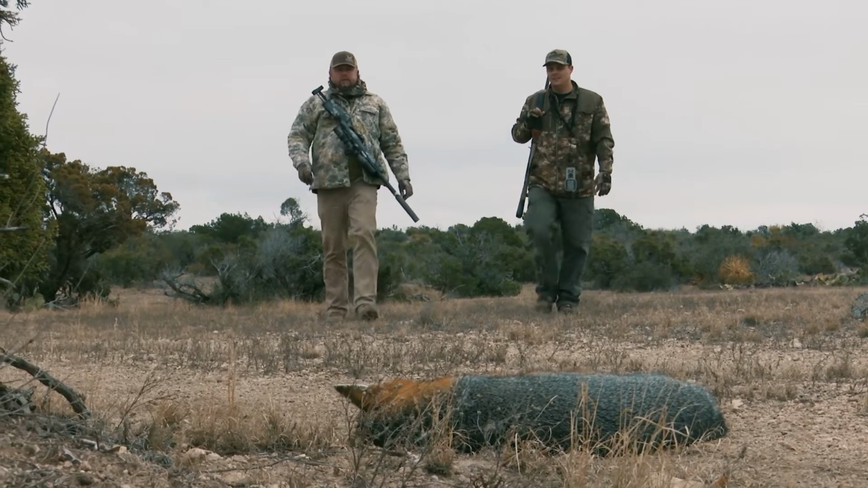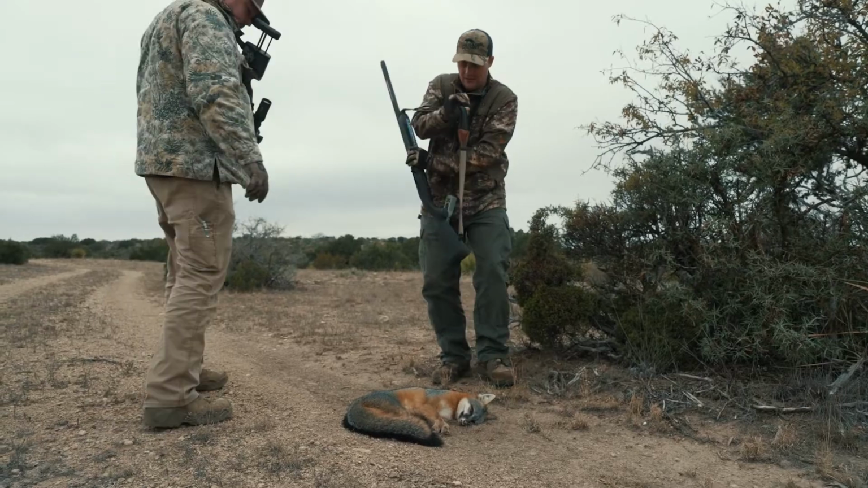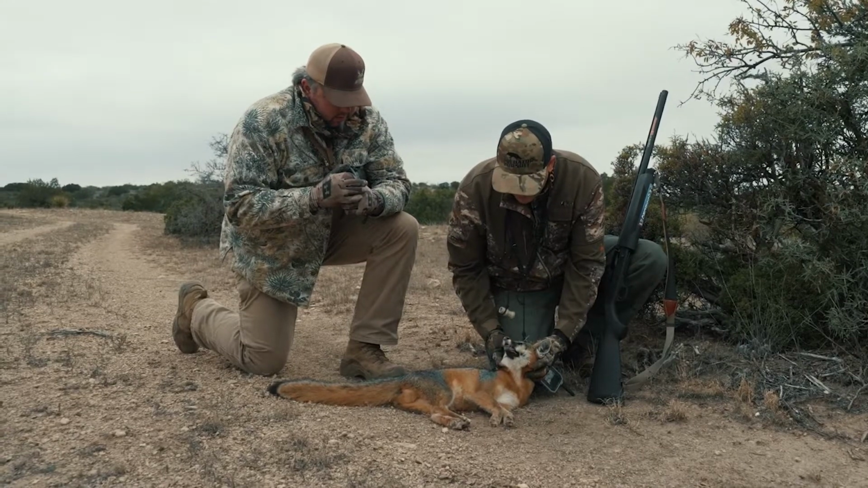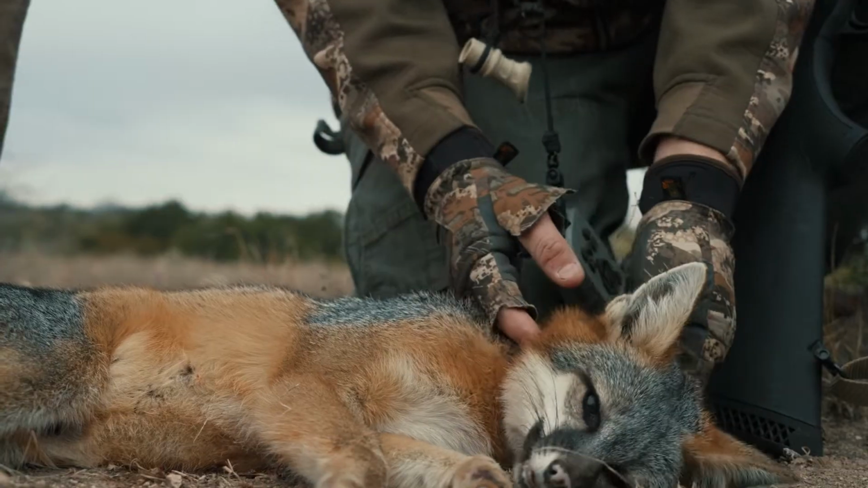Man, that is a pretty dude right there. Look at that guy. That's a bigger fox than the last one we had too. Look at that. Oh, he's got a pink nose. Check that out. He was super sly though. Yeah, he picked us out.